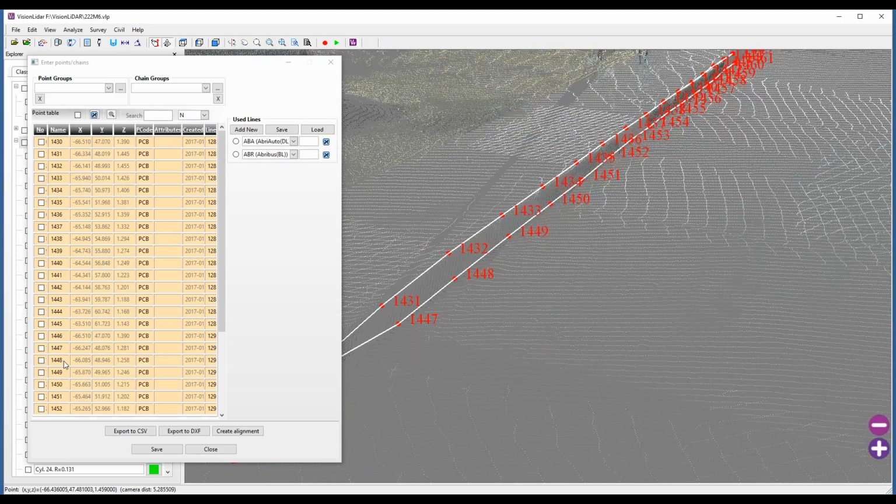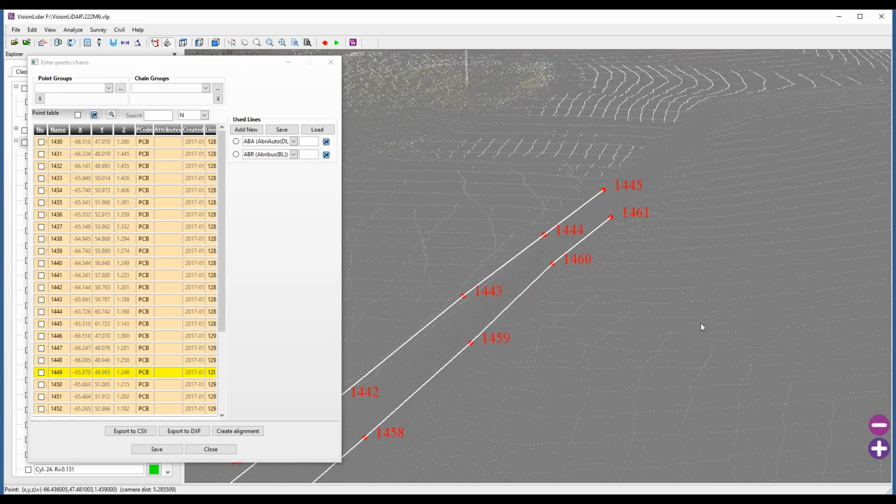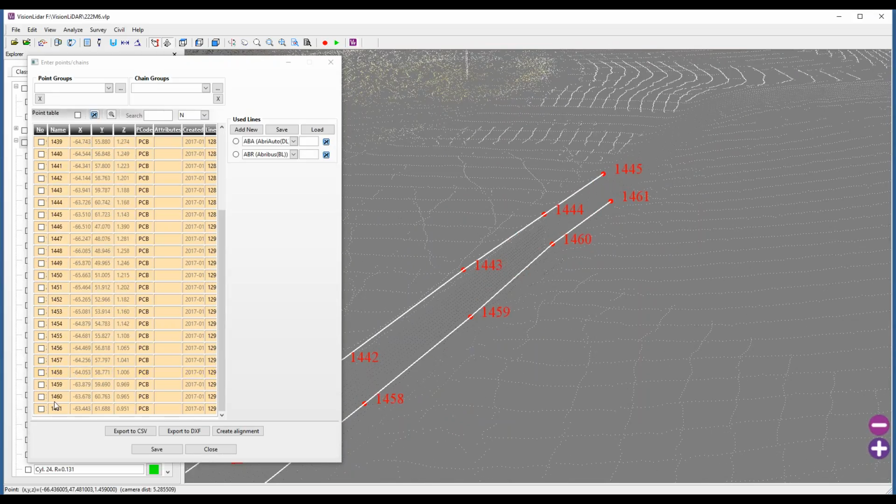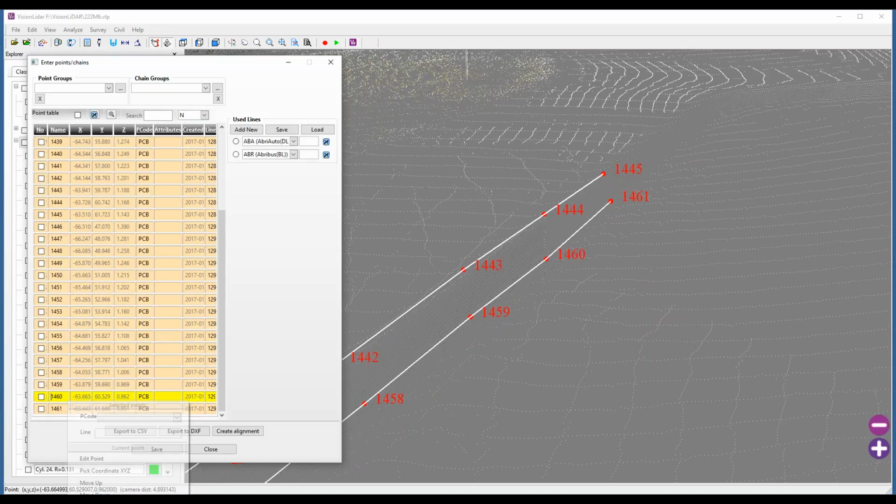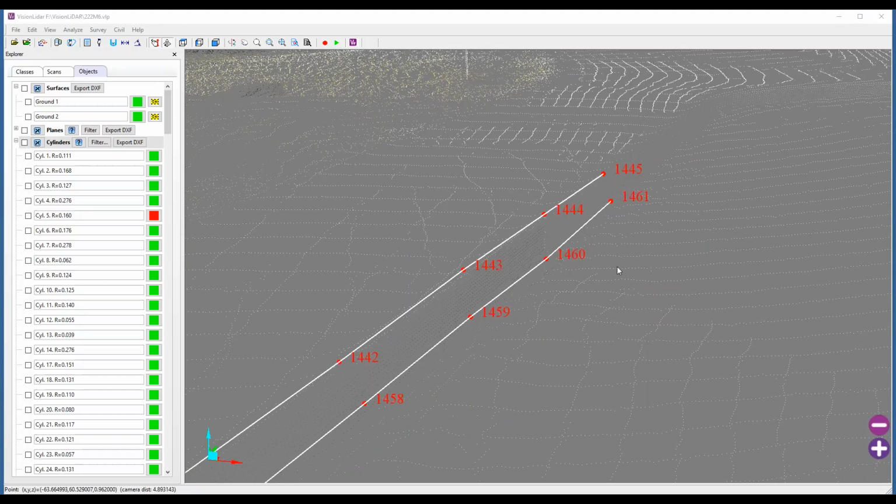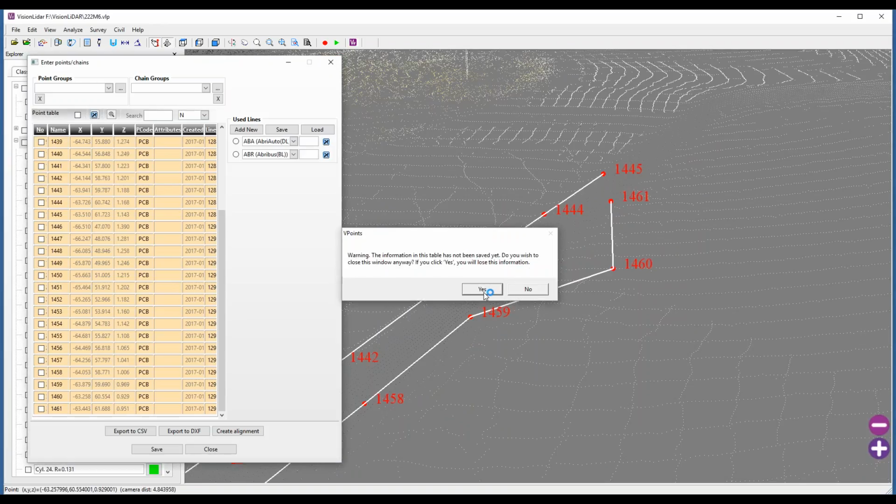In case I'm ever unhappy with a point that was detected, for instance, if I find this point is a bit too low, you can always correct a point manually by using the pick coordinates here, so I can simply move it there, for instance.